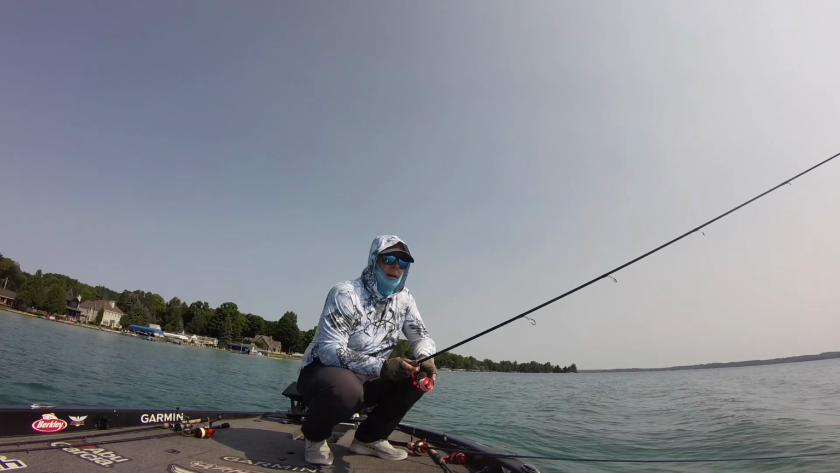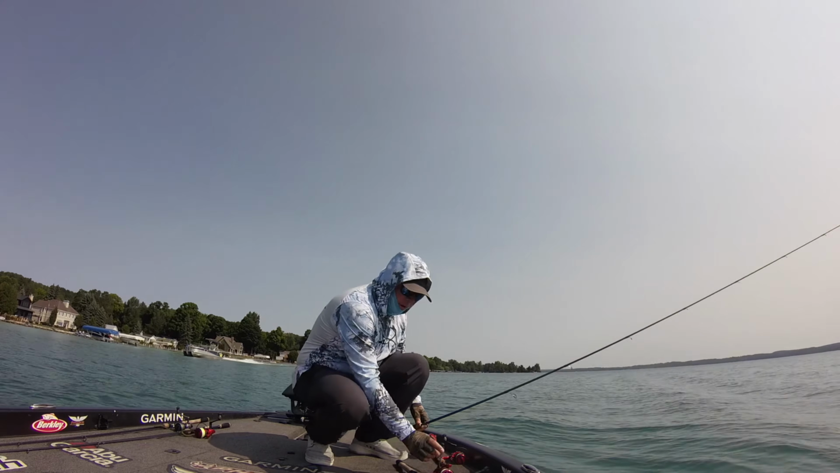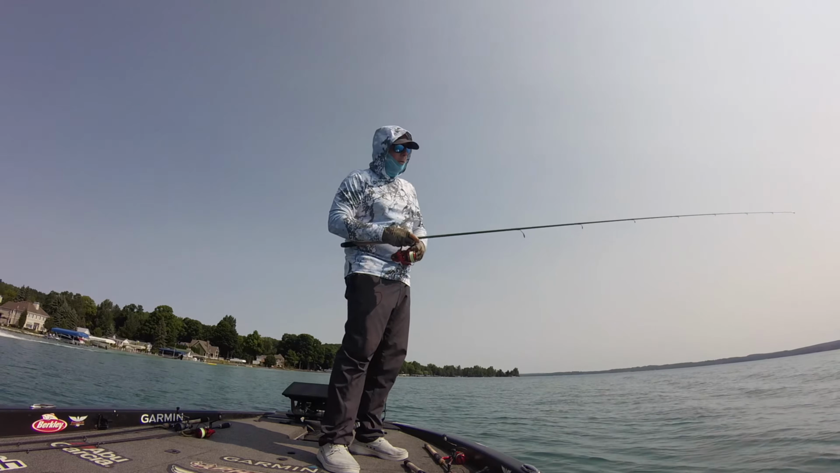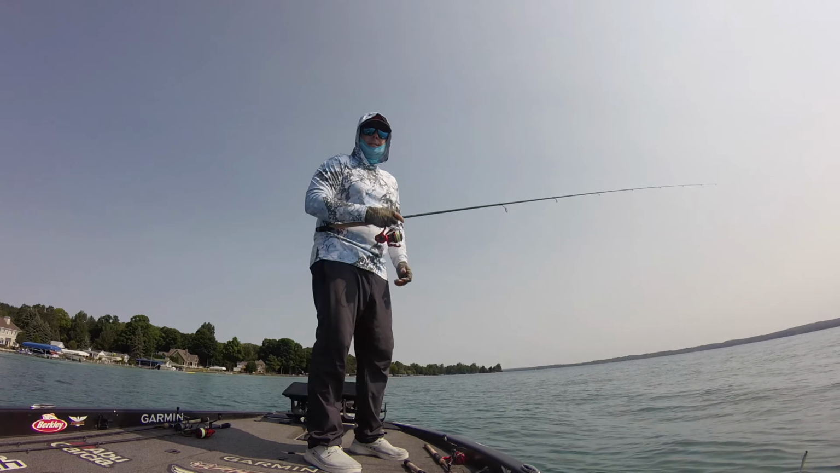So basically, you're better off just keeping the trolling motor on high, just keep cruising, keep throwing at fish. Kind of threw at those just to see maybe one to react. Every once in a while they will, but basically it's that first shot. After that, you better go find some more ones because they're done.